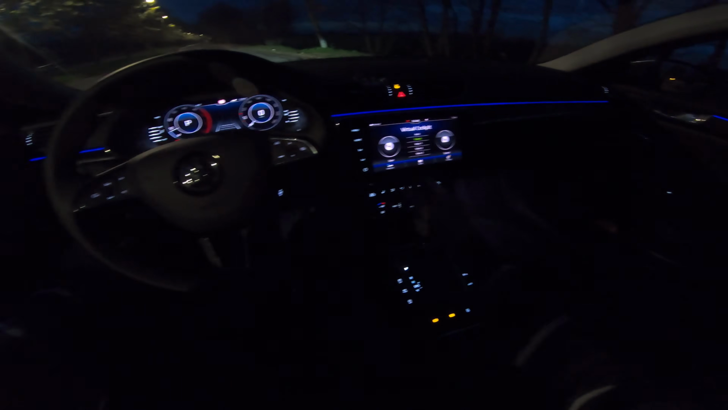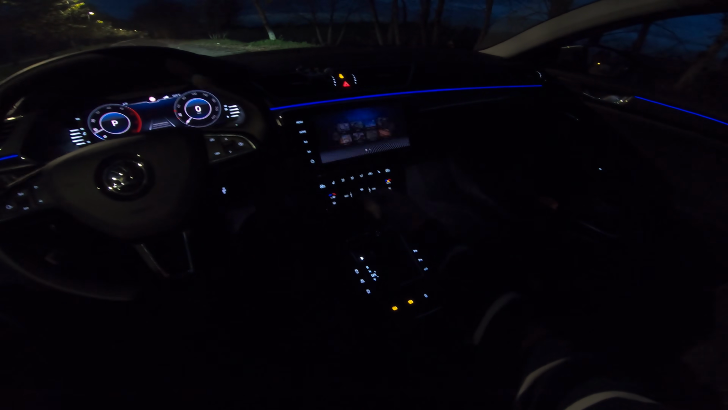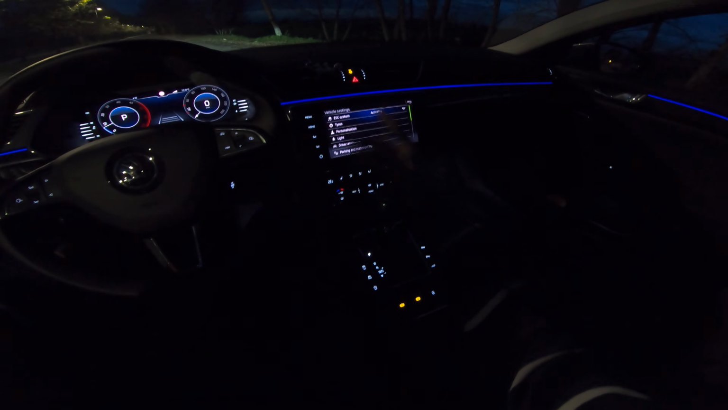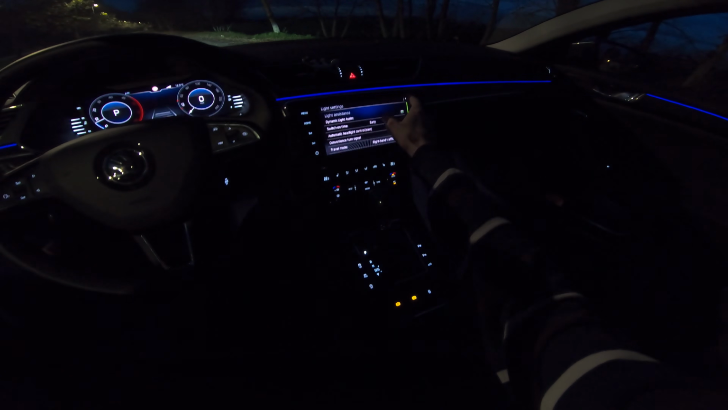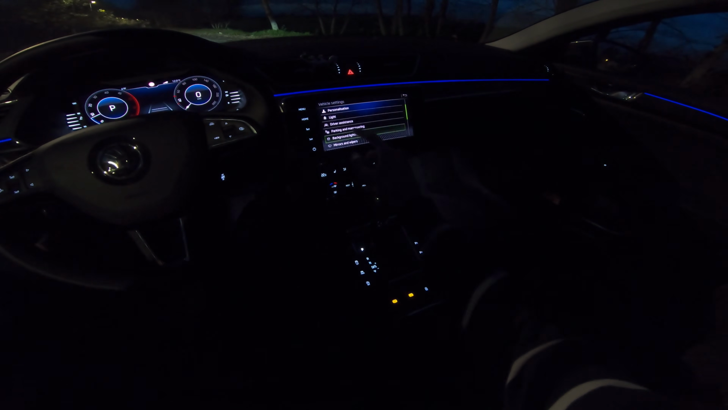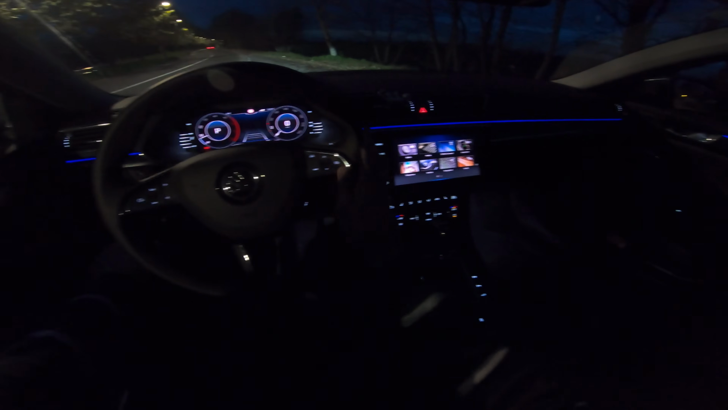You can change the cockpit, you can change the colors in the infotainment. If you go to vehicle settings, there's a lot of options here. I'm not going to go through all of them. I just wanted to show you some maybe colors, background lighting. So you have multiple colors. Depending on the colors, even the virtual cockpit changes. So I'm gonna keep it on blue, I like it.